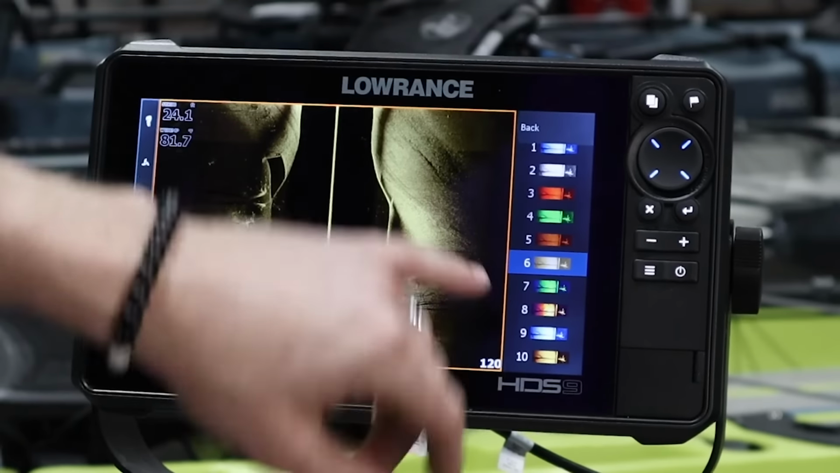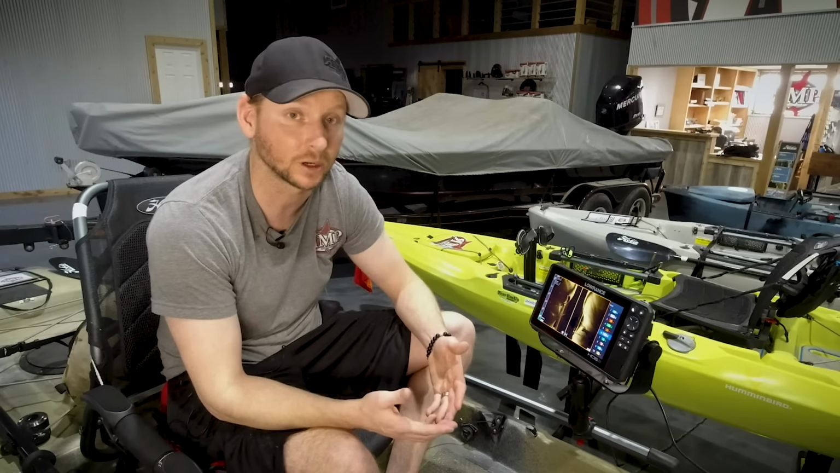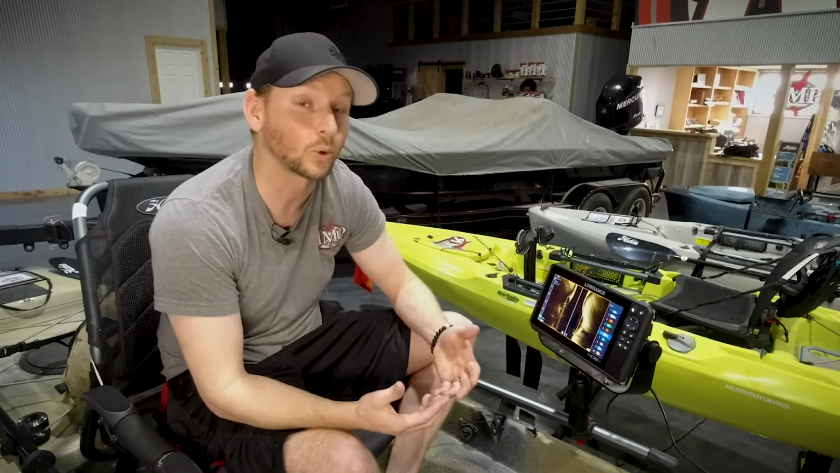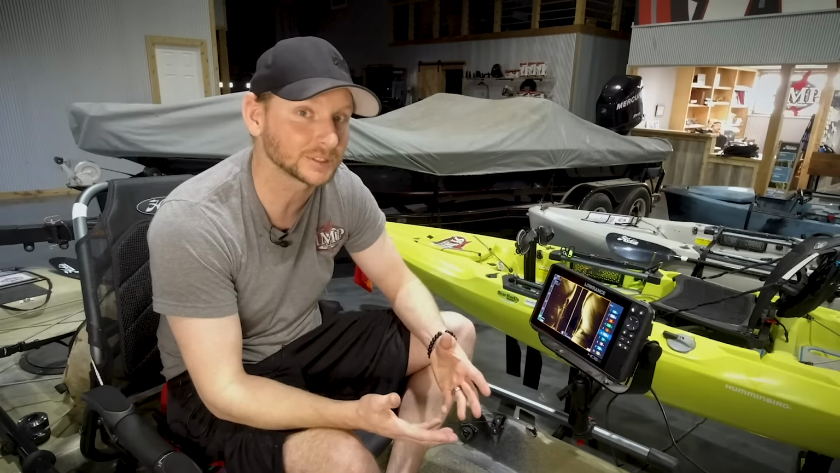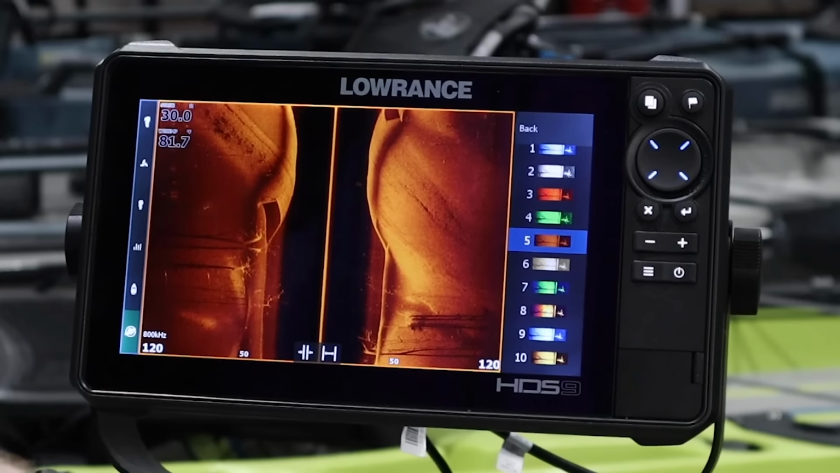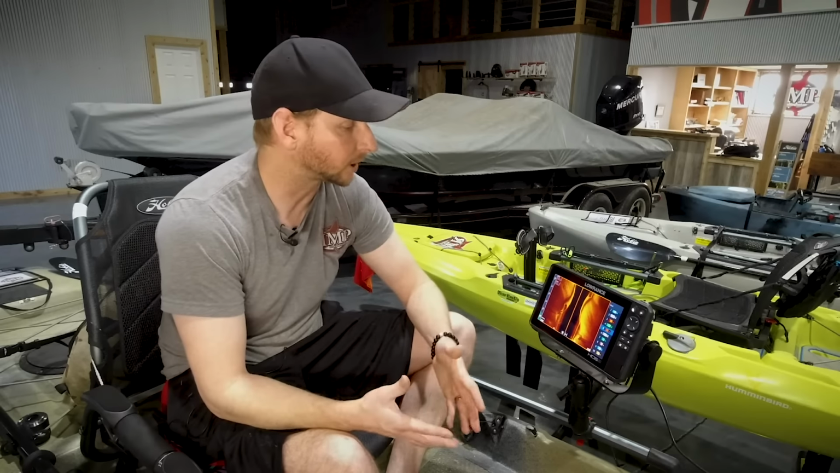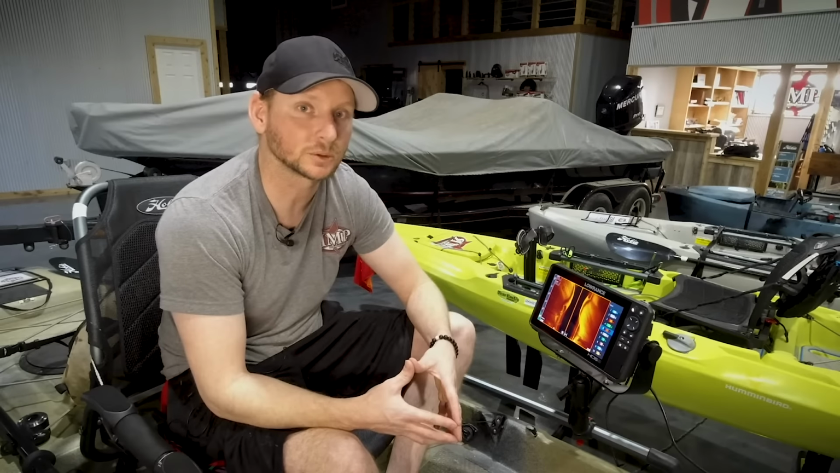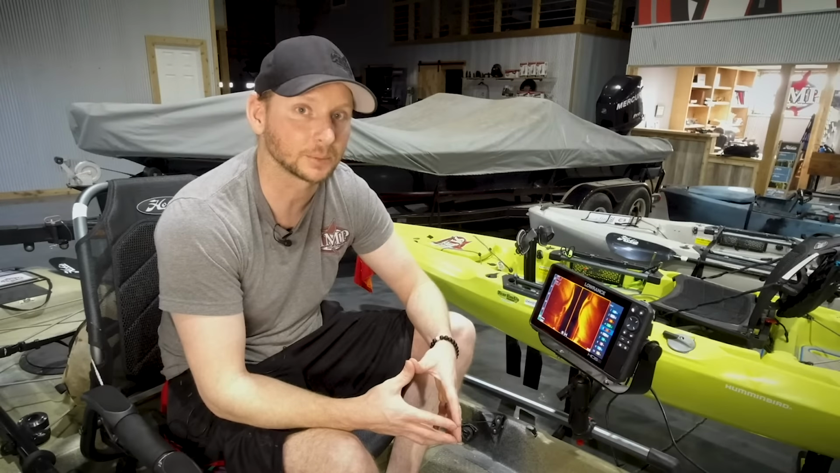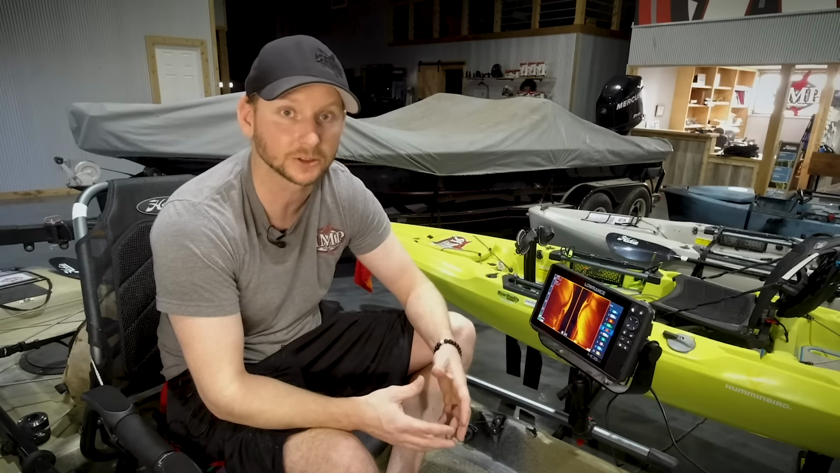The other thing that I like to play with on here, again, depending on the time of year, depending on some of your water clarity, but more importantly for me, it really comes down to the sunlight and what we're dealing with here. I like to change the color palettes. Now, everybody's eyes are a little bit different. Just play with those color palettes to see which one really makes things stick out and stand better to you, to where you can see some of that stuff, whether it's fish, whether it's rock piles, trees.